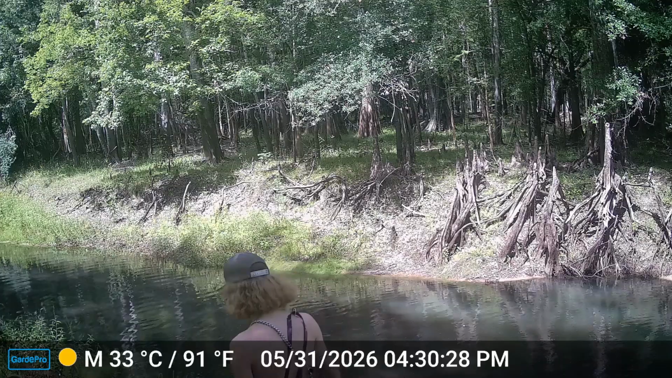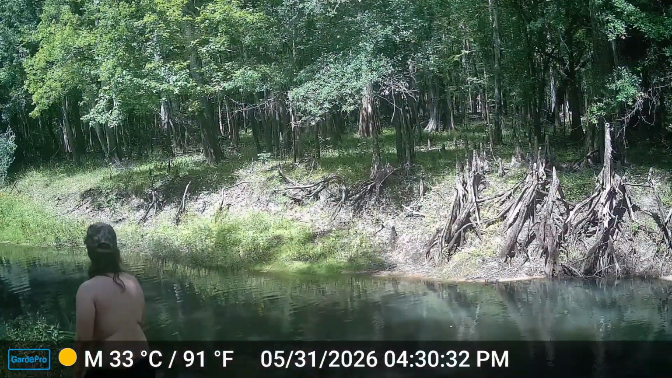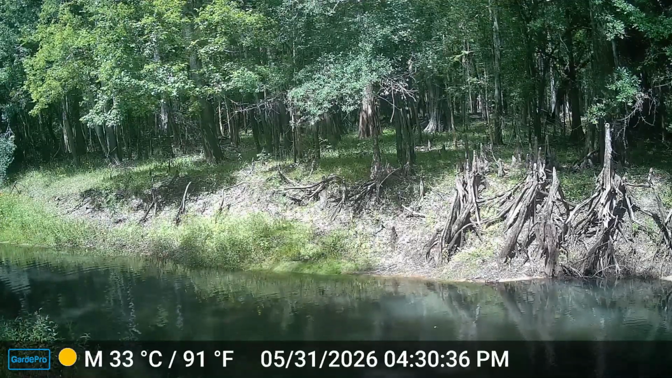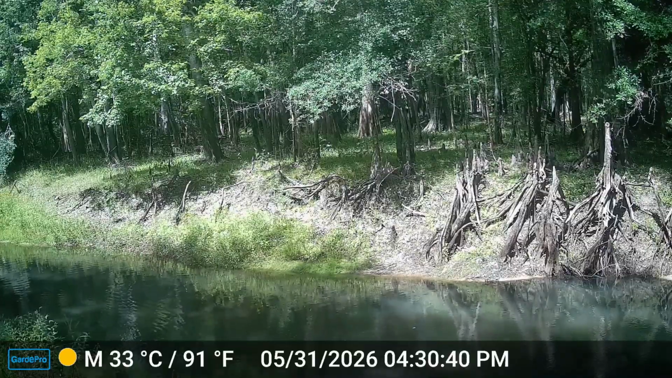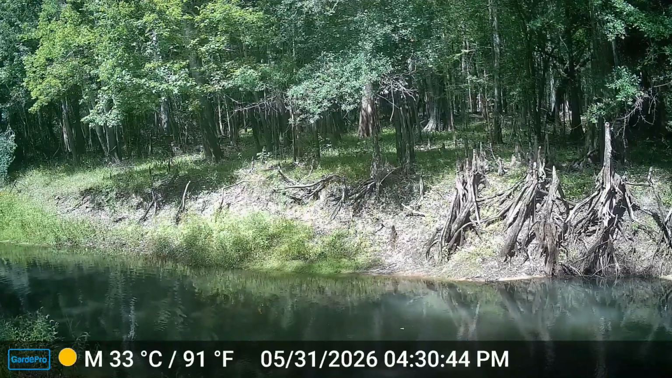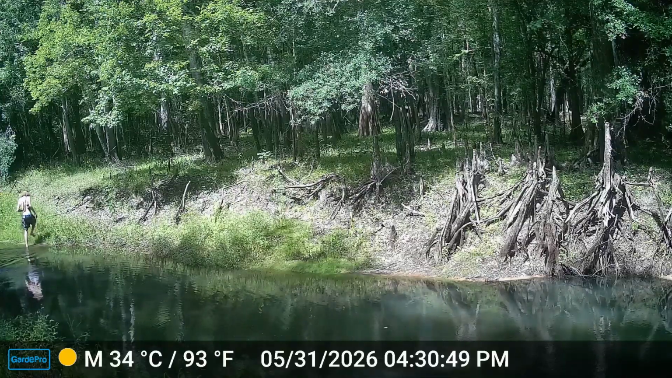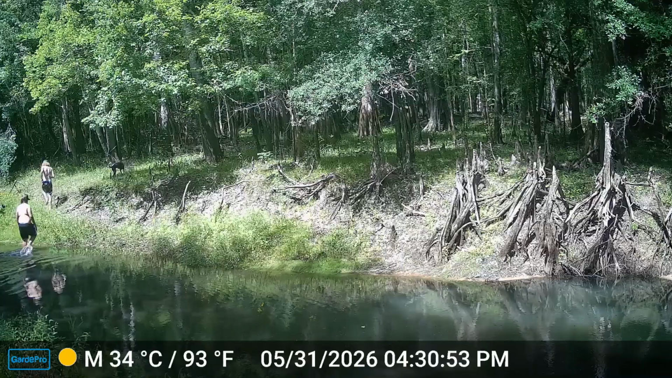See how close their feet are together. When they step, they have the staggered step. That's the way normal humans walk. So pay attention and watch people when they walk. Then when you find tracks and footprints, you'll be able to compare and have a better understanding.